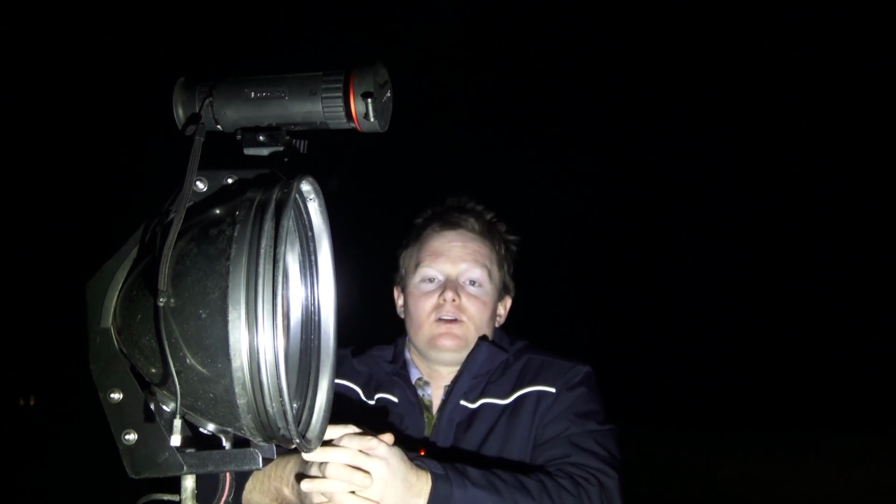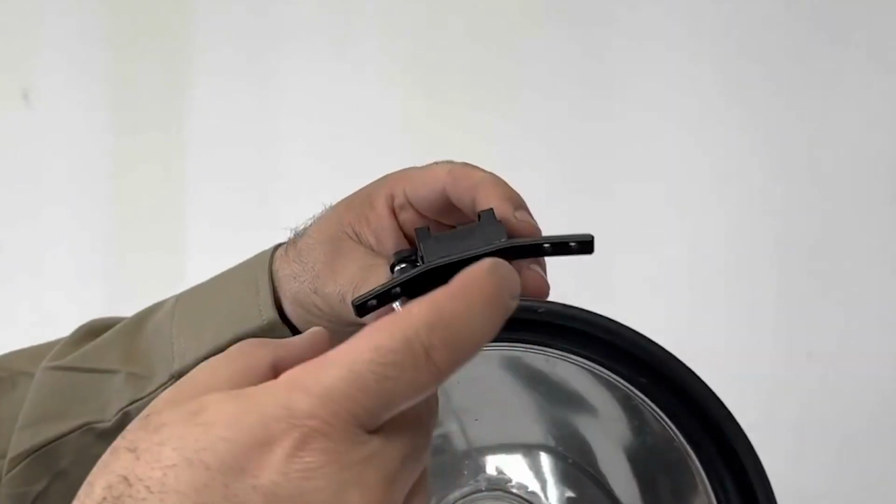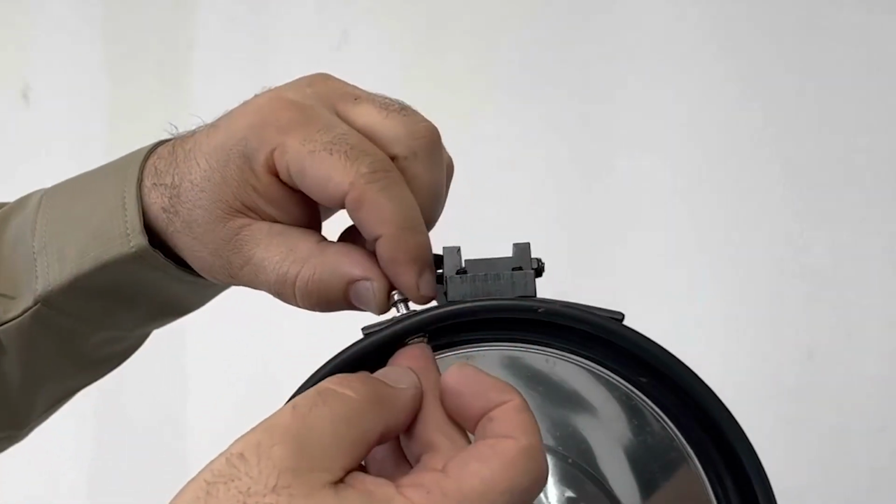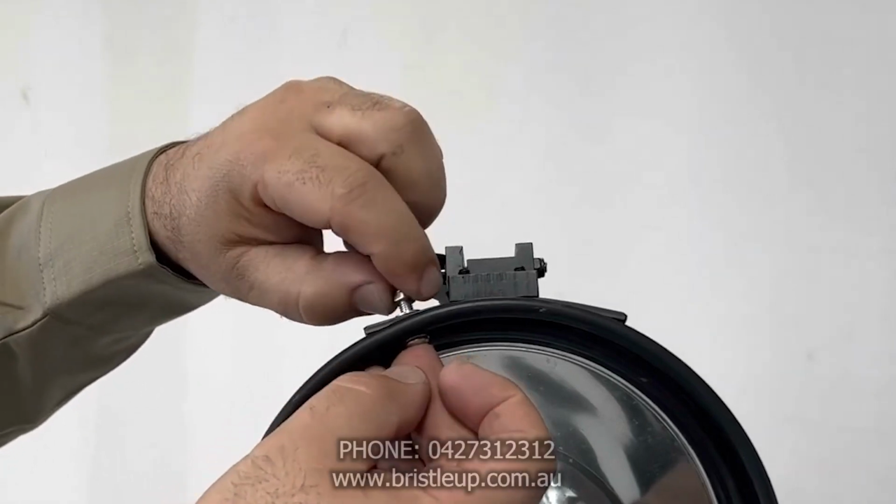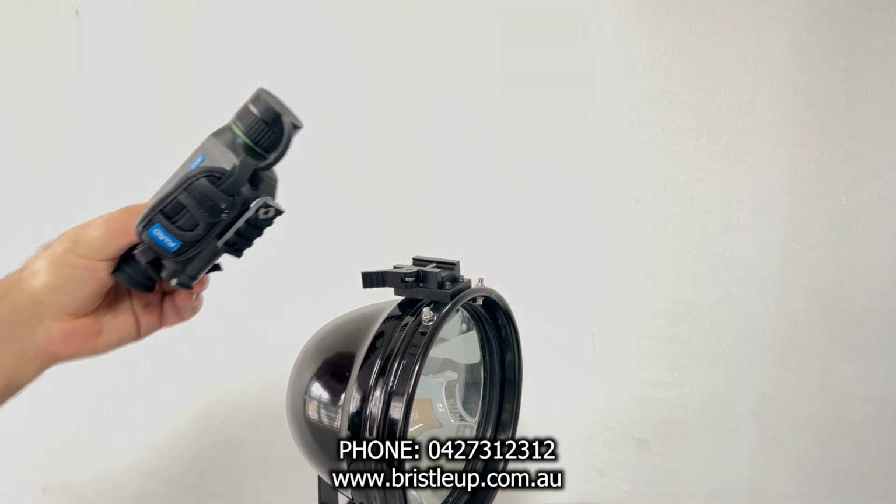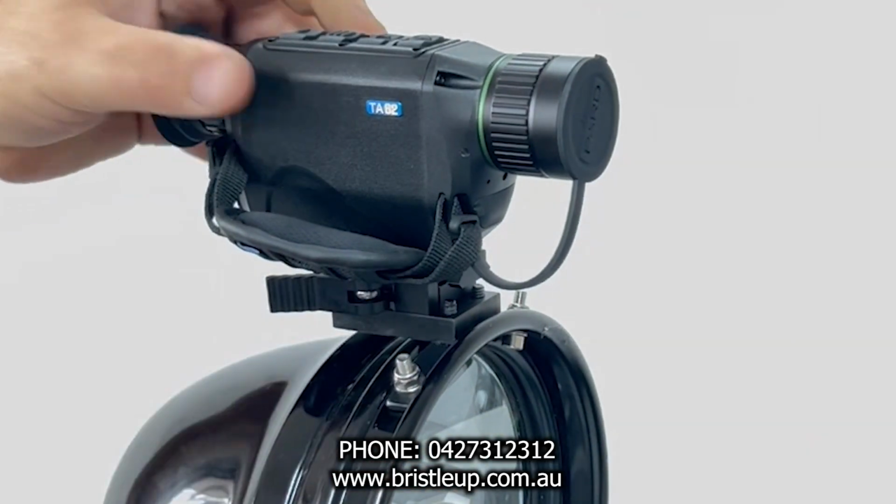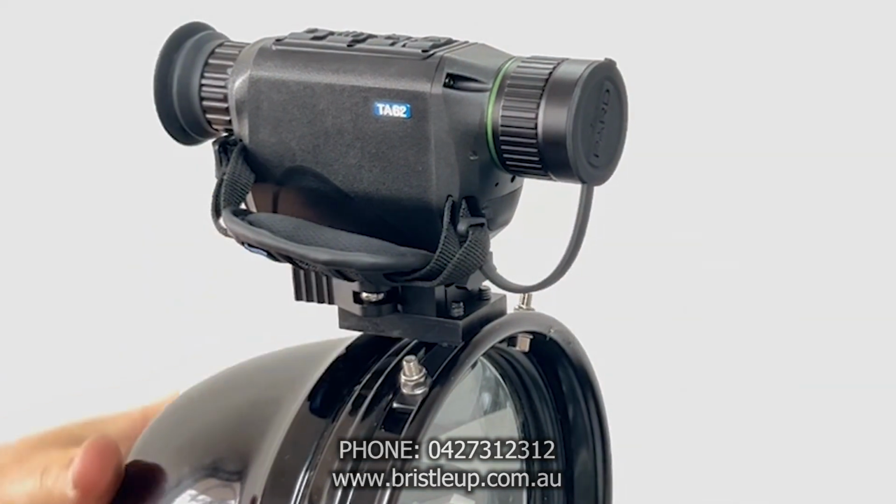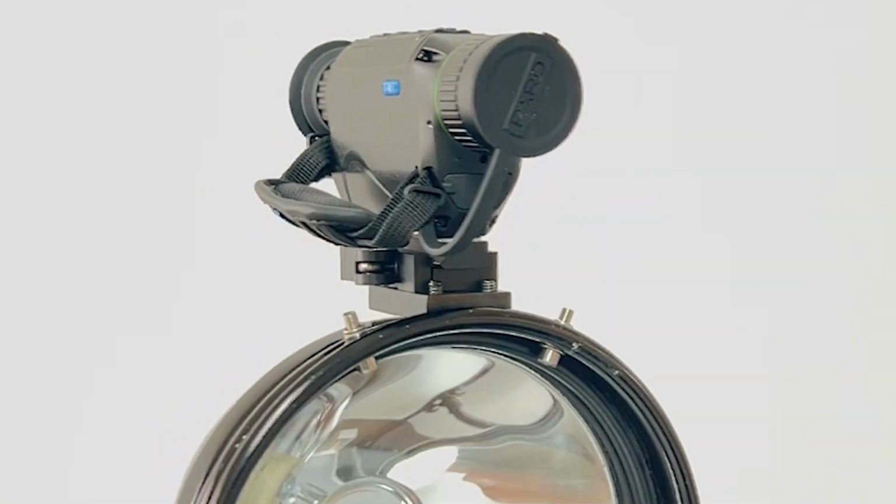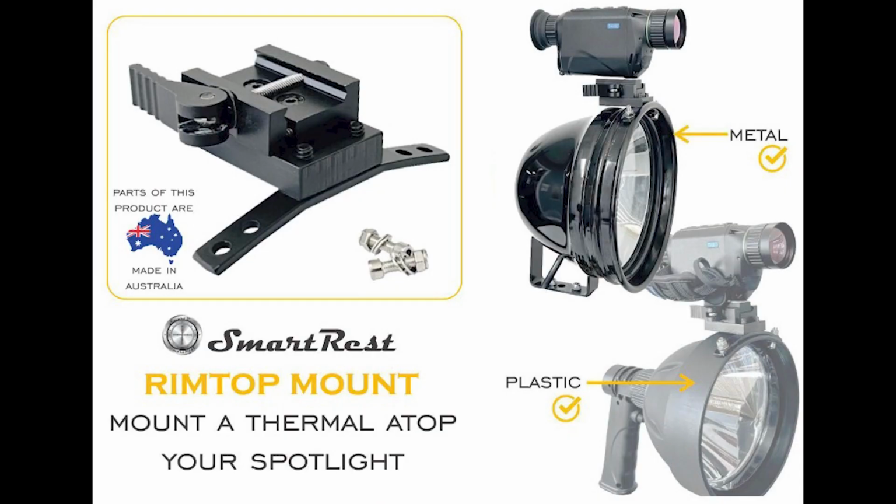Another way you can mount your thermal to your light is one of the Smart Rest rim top mounts. Now the rim top mount creates a wedge and bolts to the rim of your spotlight. Now this works quite well on spotlights that have a reasonably thick rim on them, like the power beam ones, and they're very solid and stable, and they're a cheaper option of mounting your thermal on top of your light.